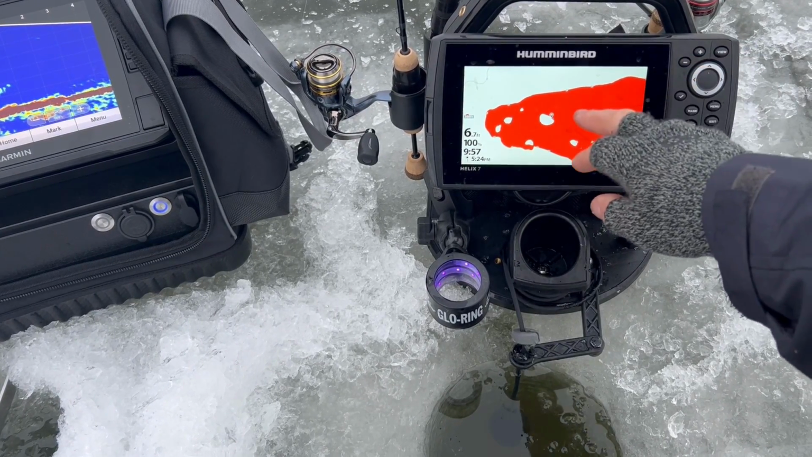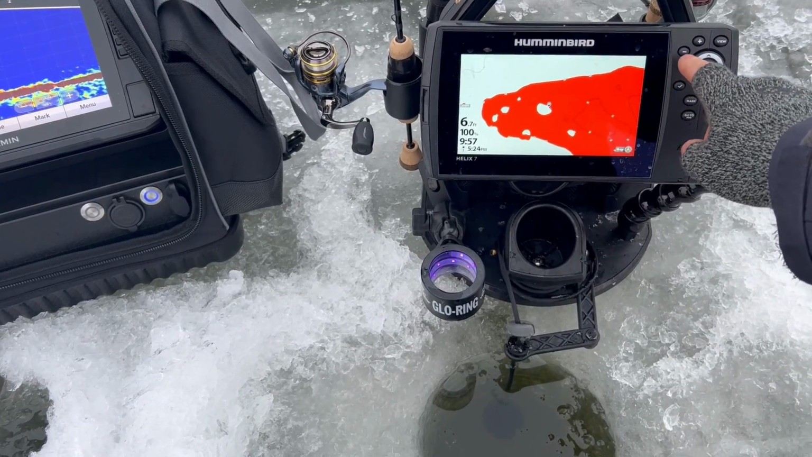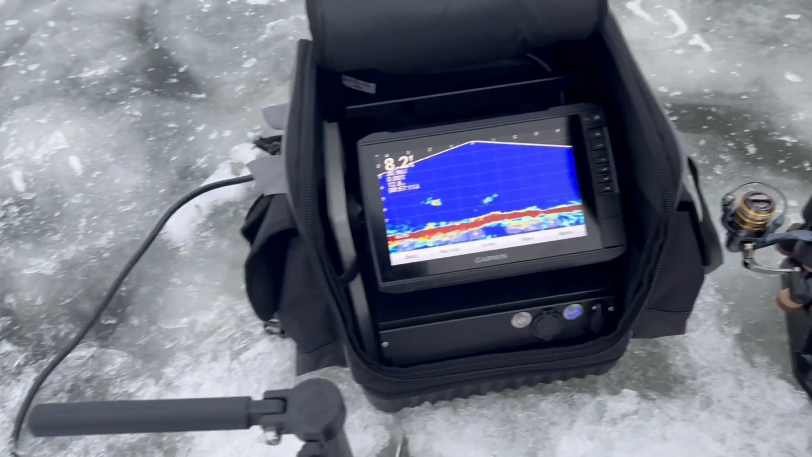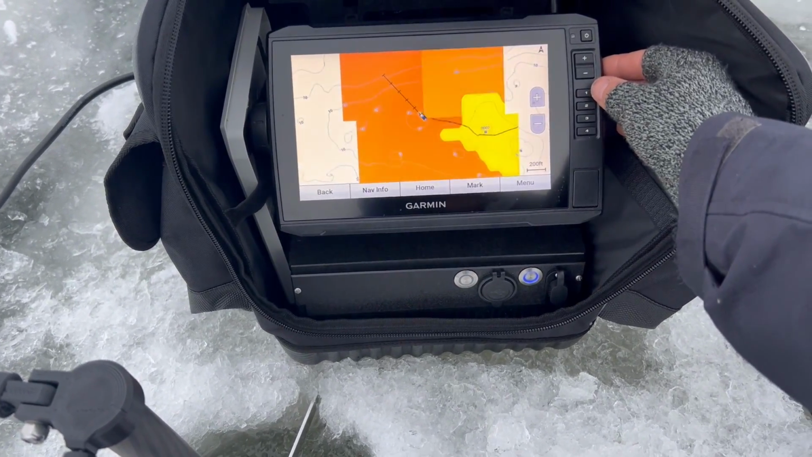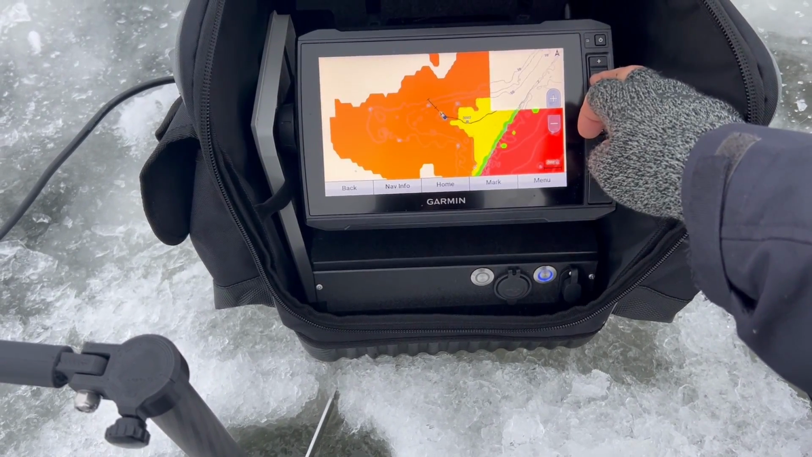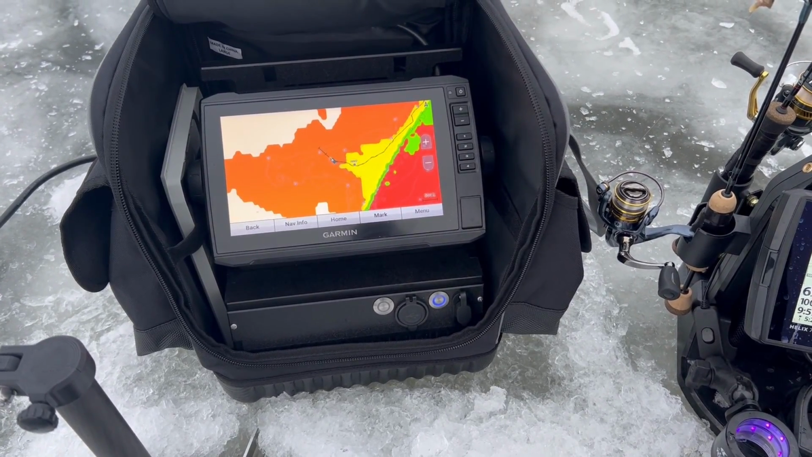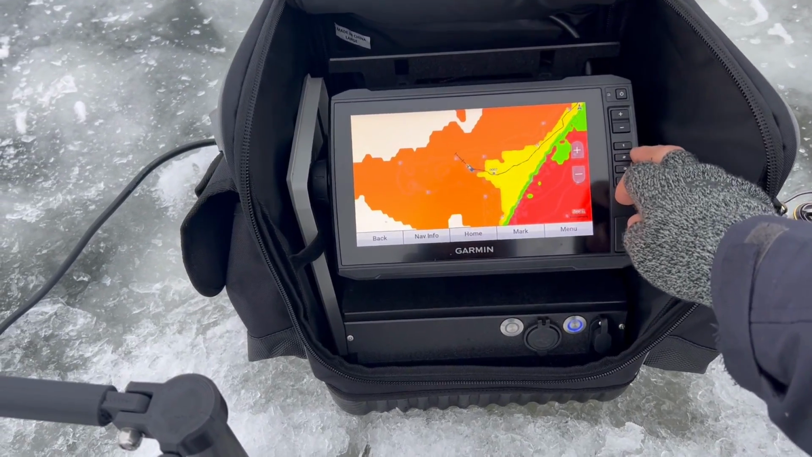All right, so this is a shallower part. I'm sitting on the edge of a little hole here. And then on the Garmin, I like these speed buttons that Garmin has. I'm going to zoom out. Not terribly different. I probably have my color mapping slightly different.